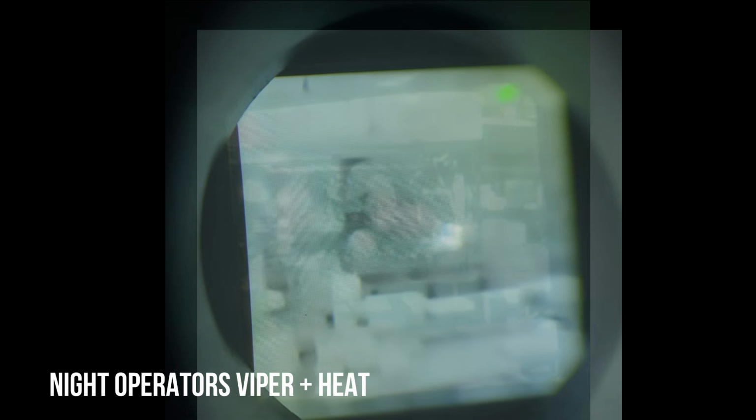But with this setting, your brain can do a reasonably good job of fusing the two images together for a relatively good fusion experience, with a solid night vision view in your peripherals and thermal towards the center right of your view. With Night Operators, you only get the light blue white phosphor emulation mode,